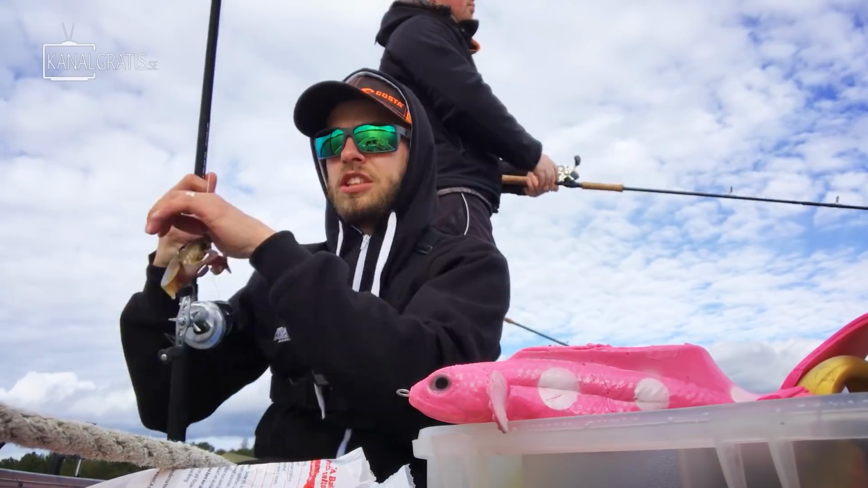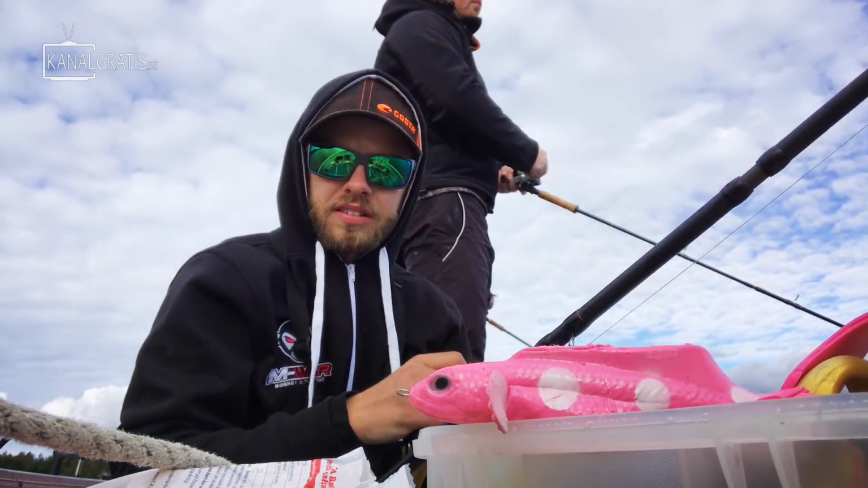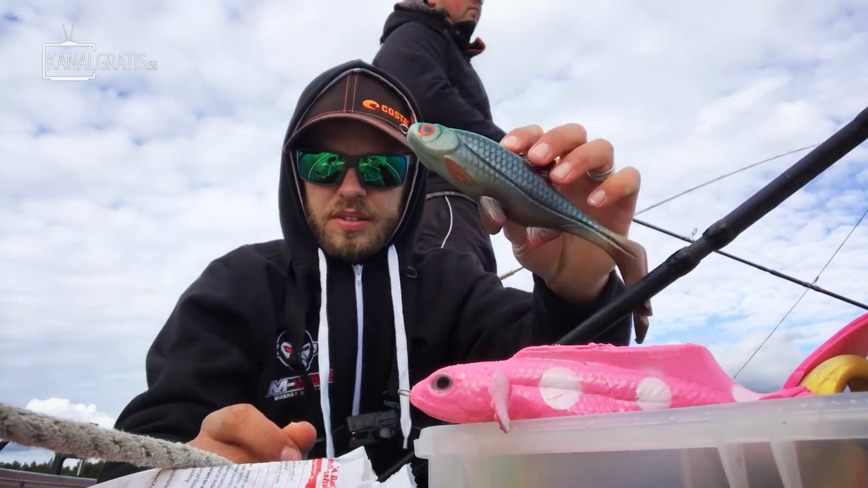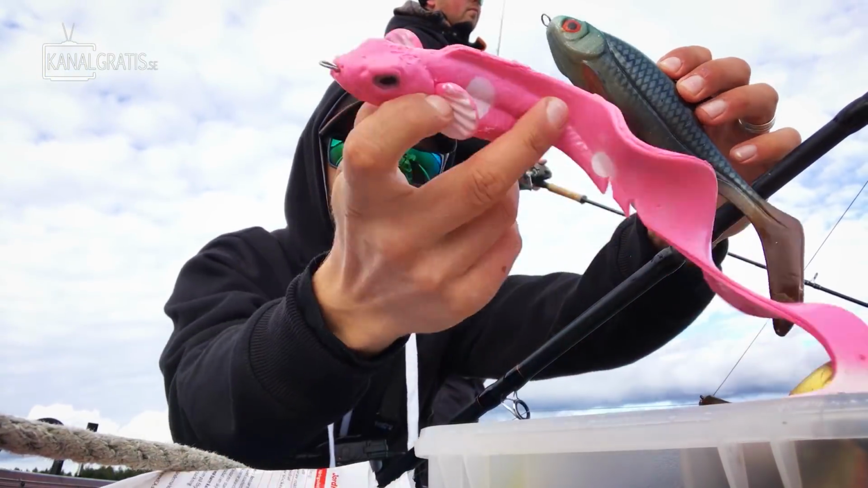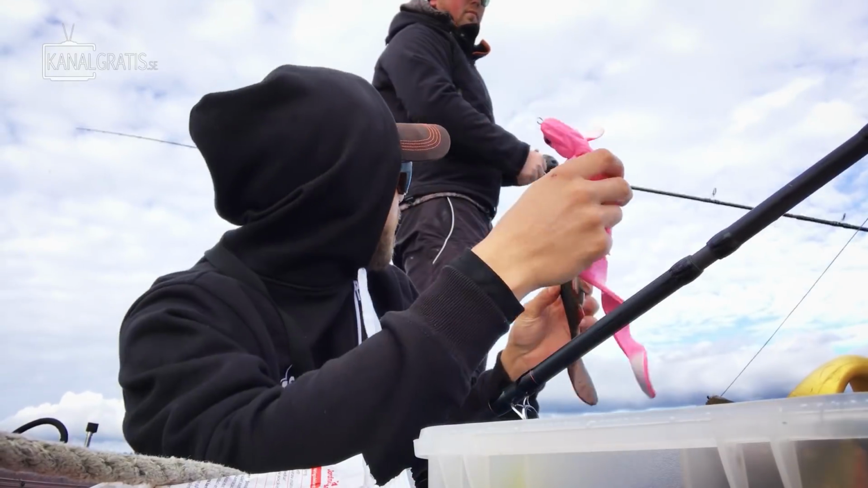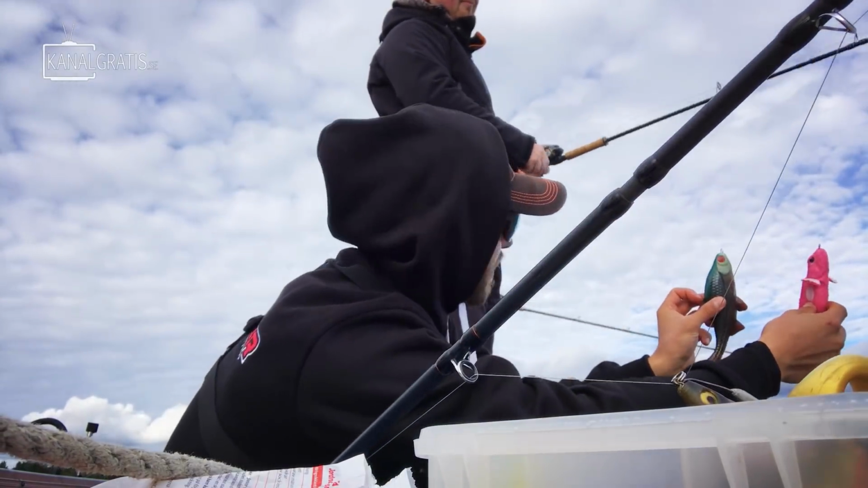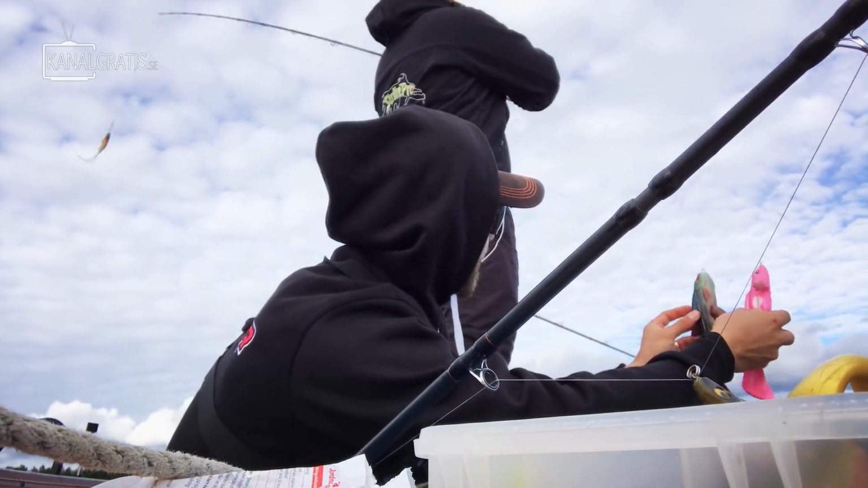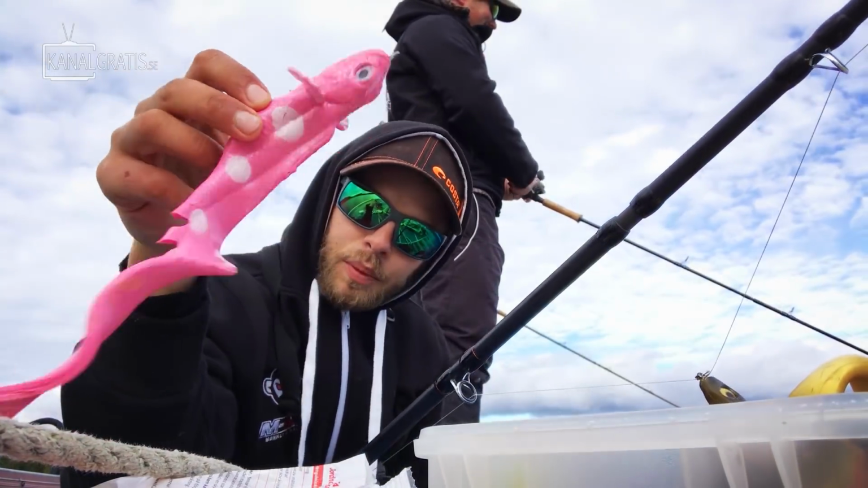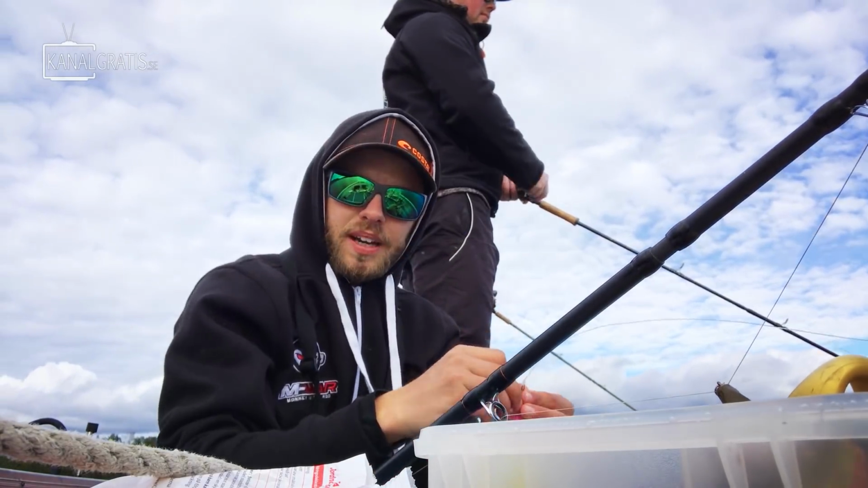I'm gonna change from this. We're drifting an area here with like 2 meters of water, lots of weed. So I'm thinking either to do something like that, or to go really bright and do something like that. Which one should I do? Pink one? Pink. Jonne? Go for the pink one. So it's official, the pink lure won. I'm fine with that, I love pink lures. And hopefully we can save this day, catch a big pike or two.